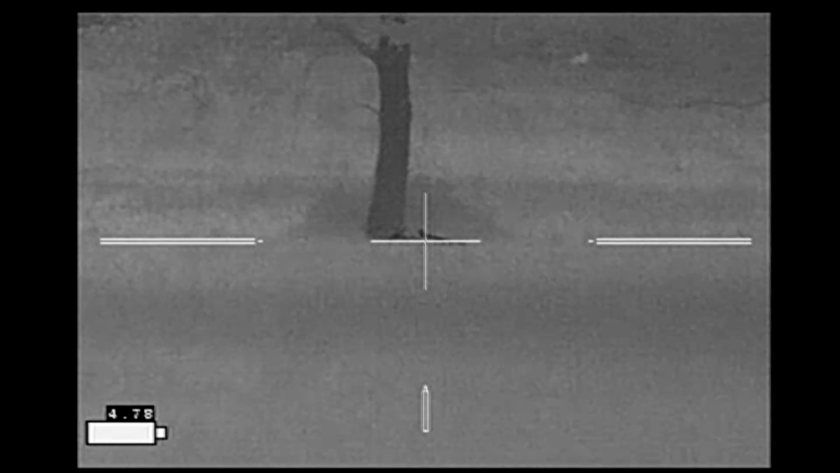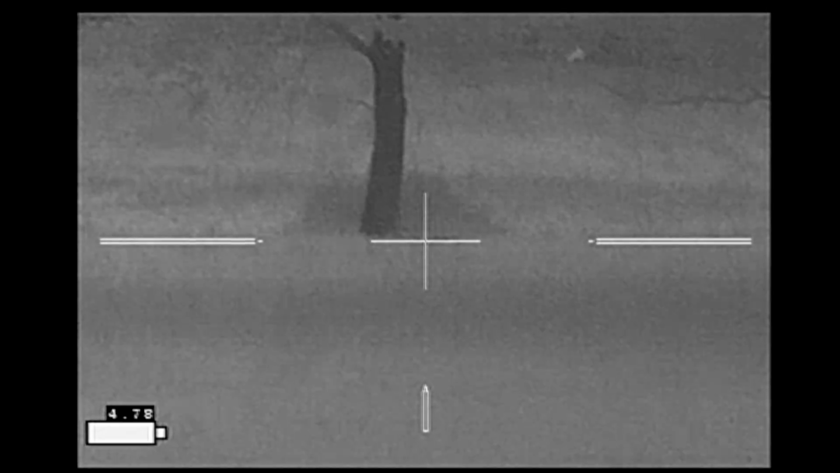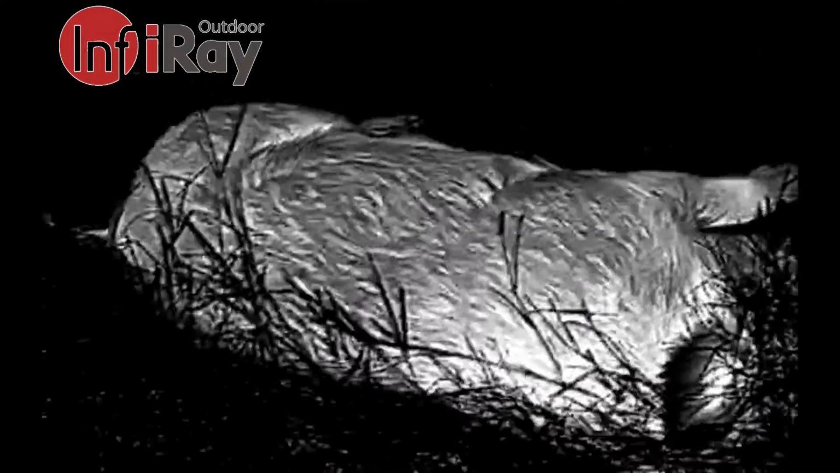One shot and he is done, and now my problem is finding the correct gate to get into the side pasture. And now I've done that and I'm doing my walk up on the hog. I've started at the rear end of the hog and I've circled around checking to see if it's breathing or not before coming around to the front of the hog. And I am confident that this hog is 100% dead.